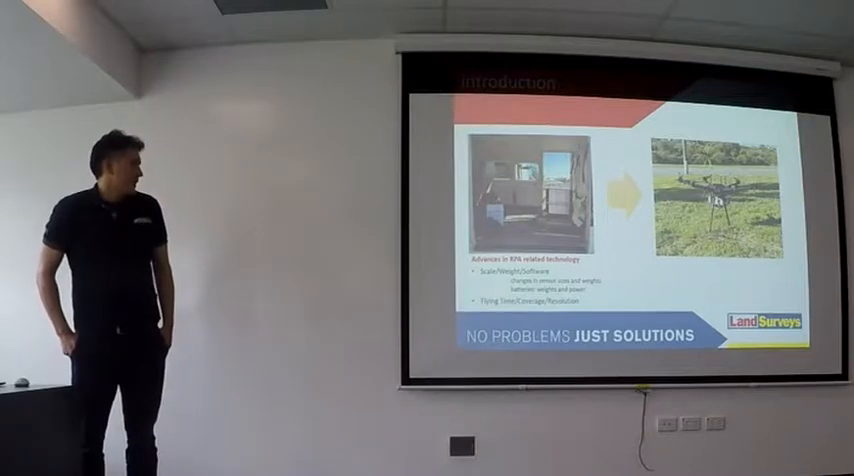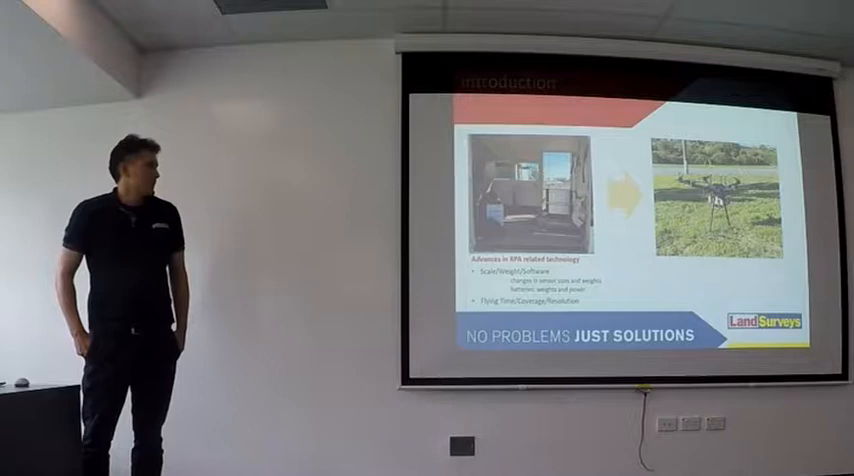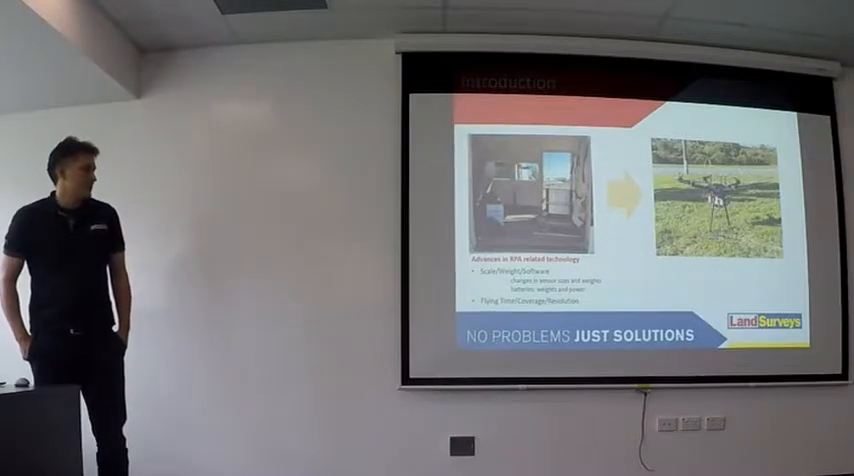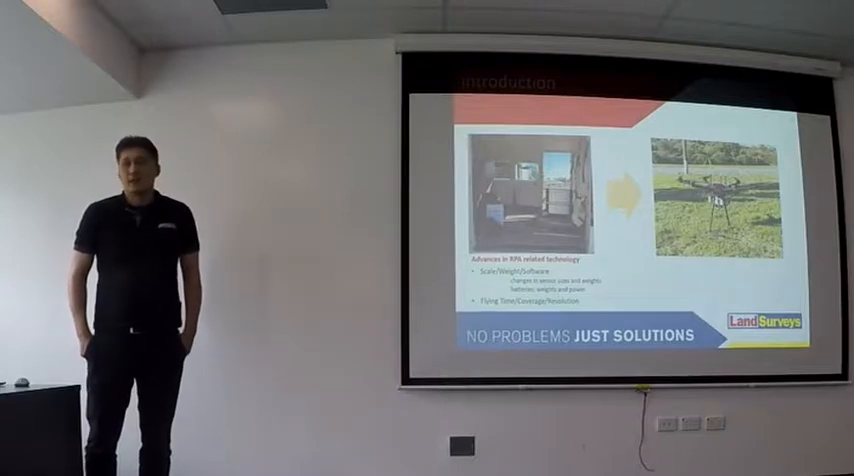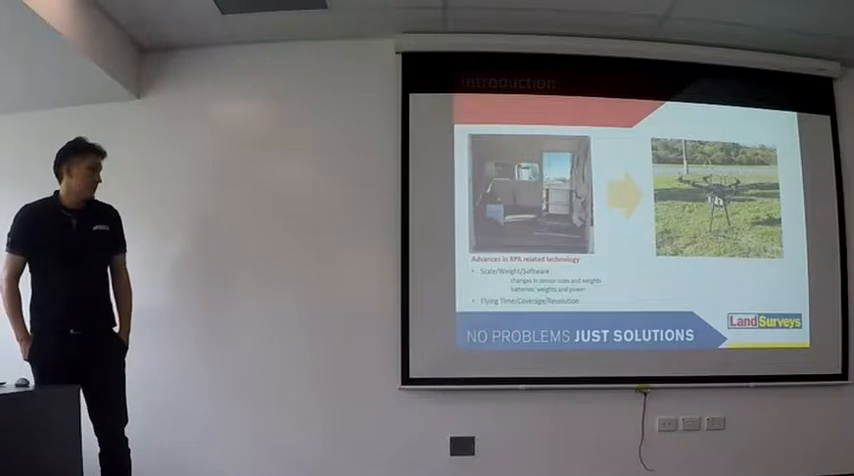As probably a lot of people know, over the last few years UAVs have become parts of businesses and workflows in surveying, partly due to changes in batteries and sensors, and GPS and things like that.